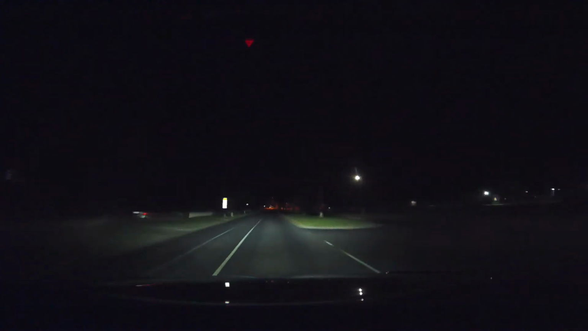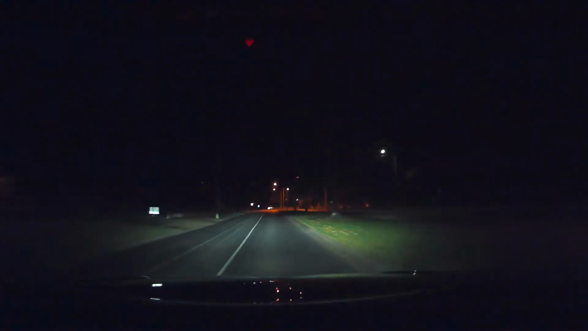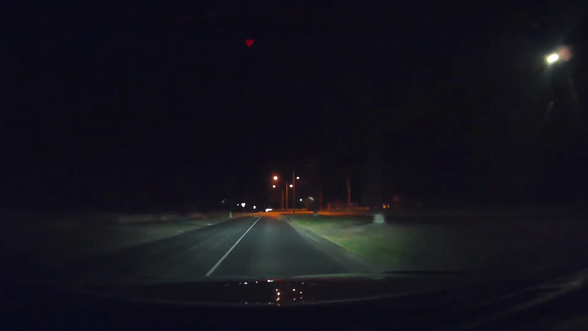Now I could take a left at this roundabout, but I will end up back out on Main Street, but this will take us up more to the western end of town.